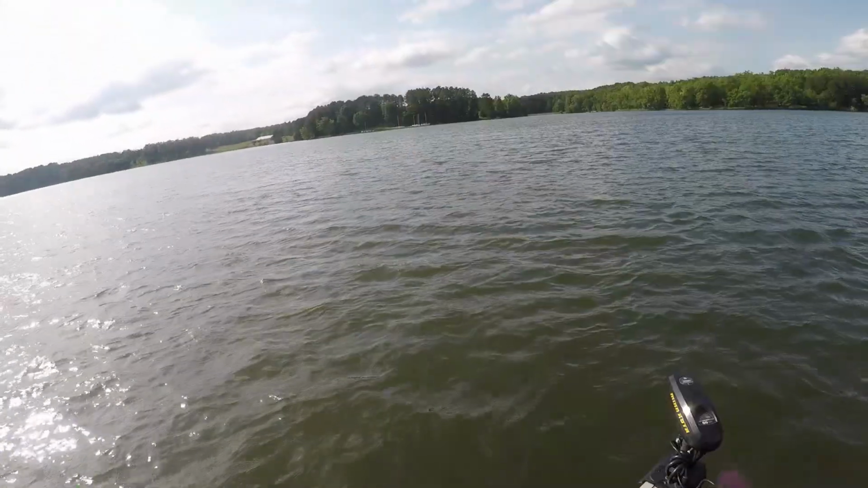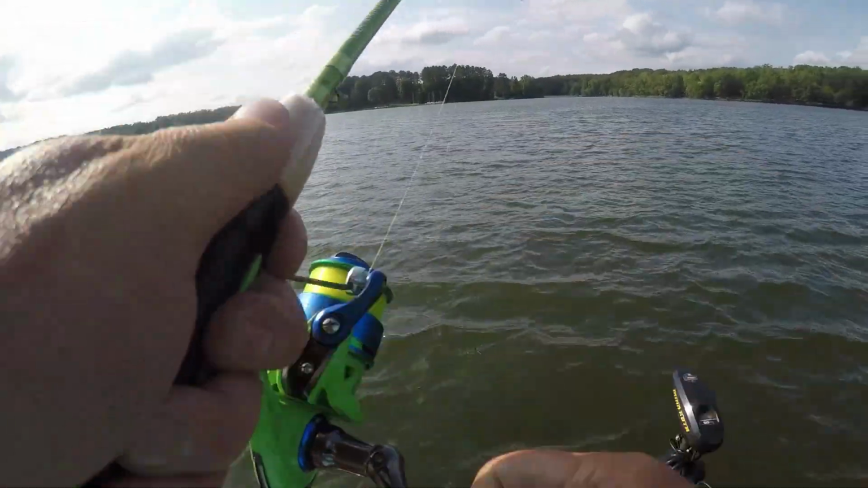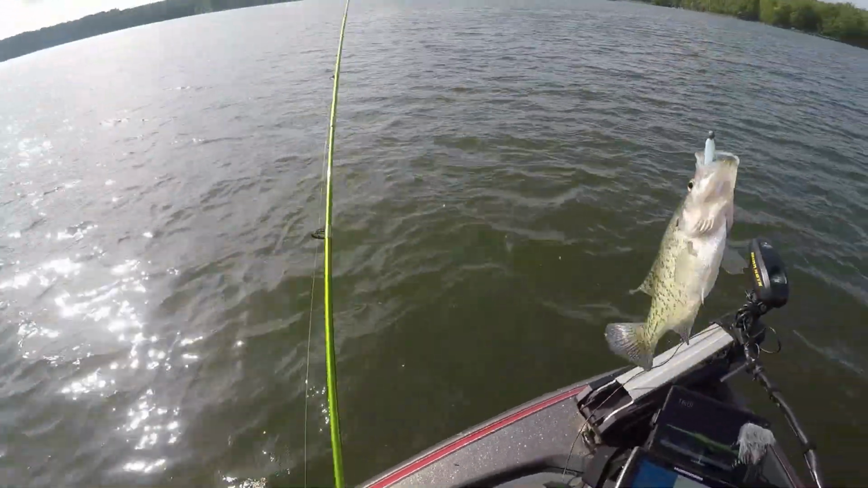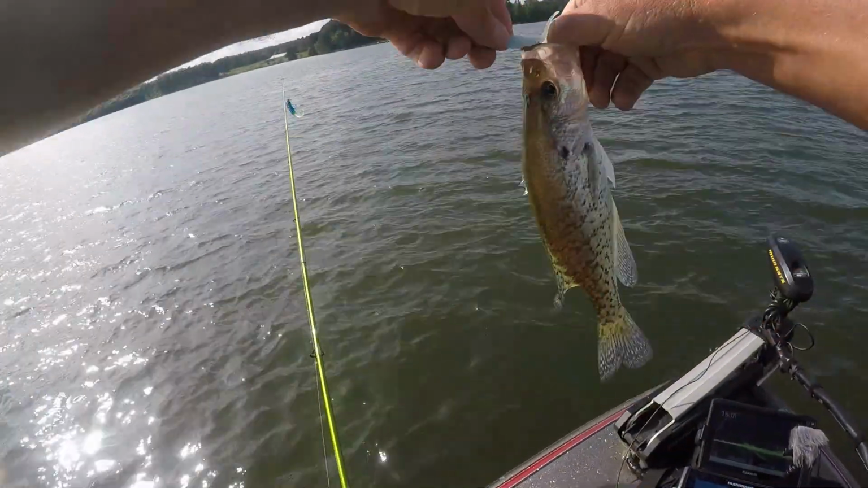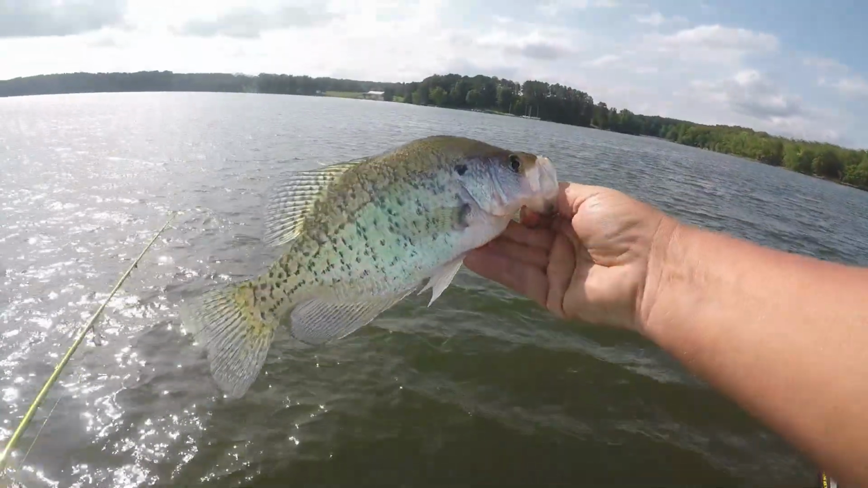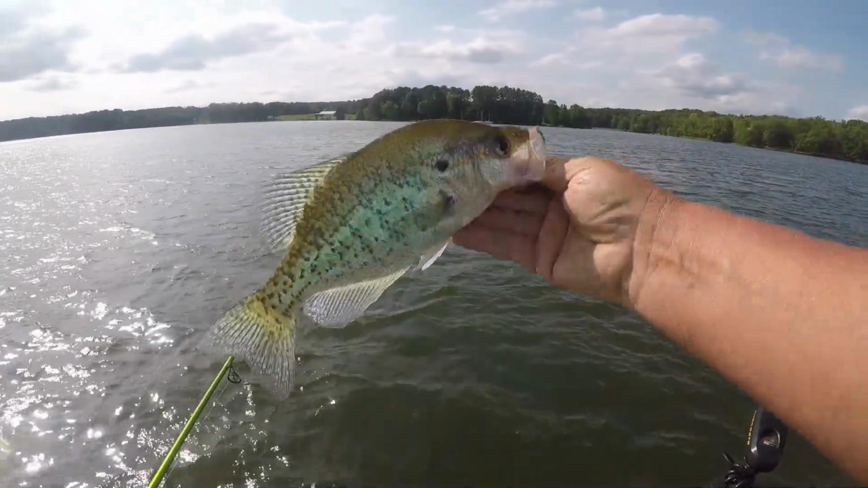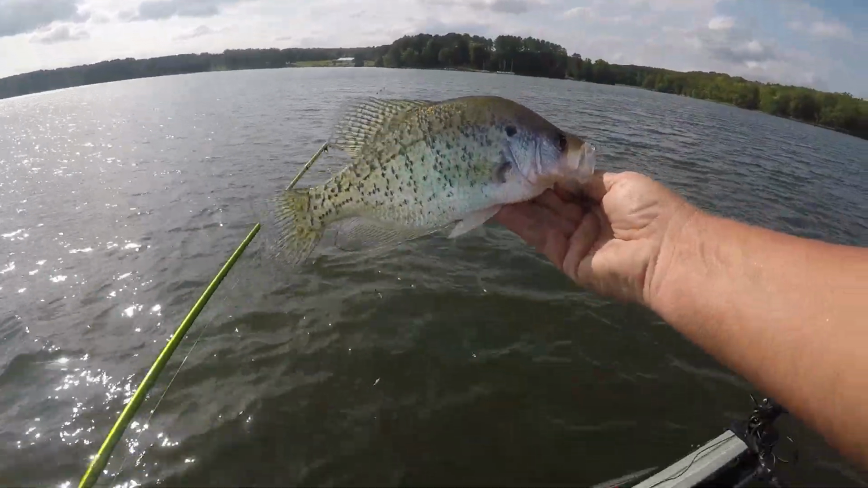There he is. Oh, I've got something. My line's wrapped or something. That's a decent one. Yes. I have went for a while without a bite, and I decided to move areas of the lake. And I've got 2 keeper bites here right away. Let's let her go.